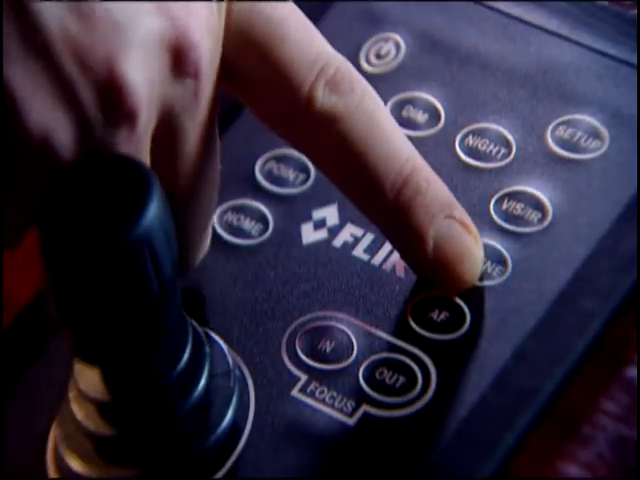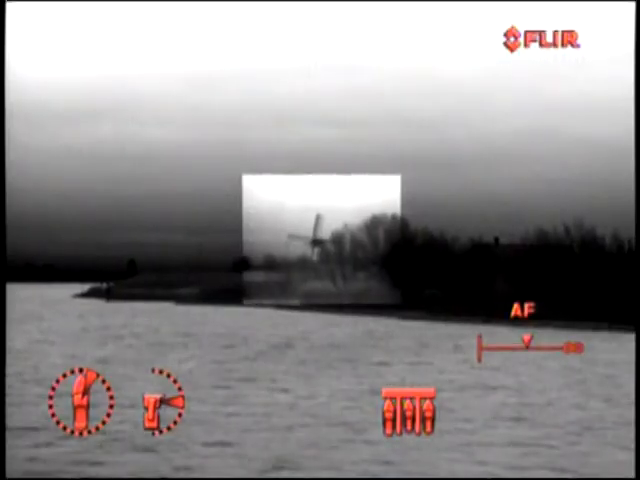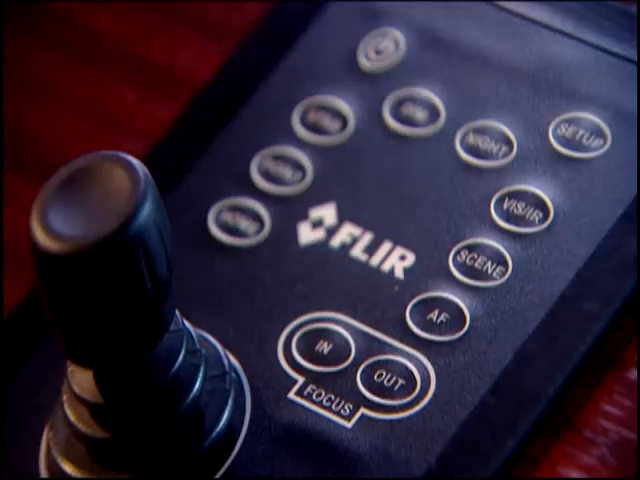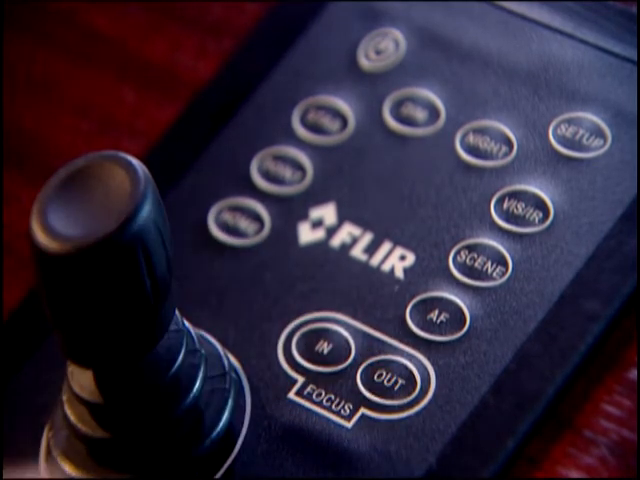With the Scene button, you can cycle through day running, man overboard, night running, or night docking settings to change the brightness and contrast of the thermal image. Varying conditions make one setting more appropriate than another for a specific task. The AF button will autofocus the Voyager. With the Focus In and Out buttons, you can manually adjust the focus of the camera if necessary.